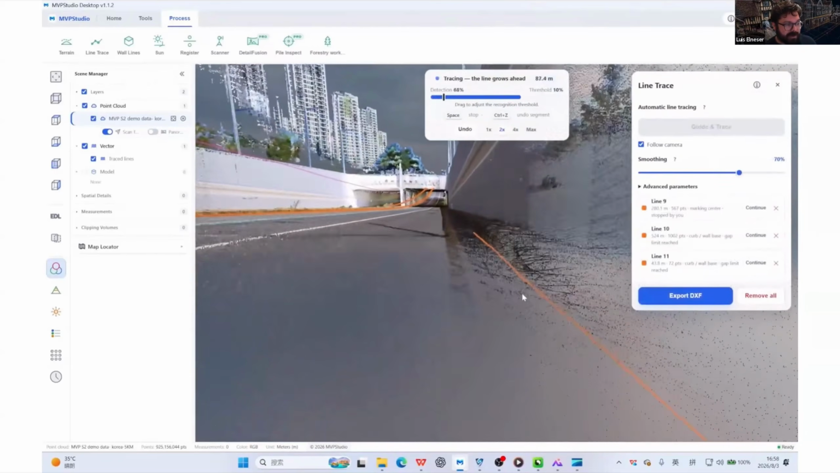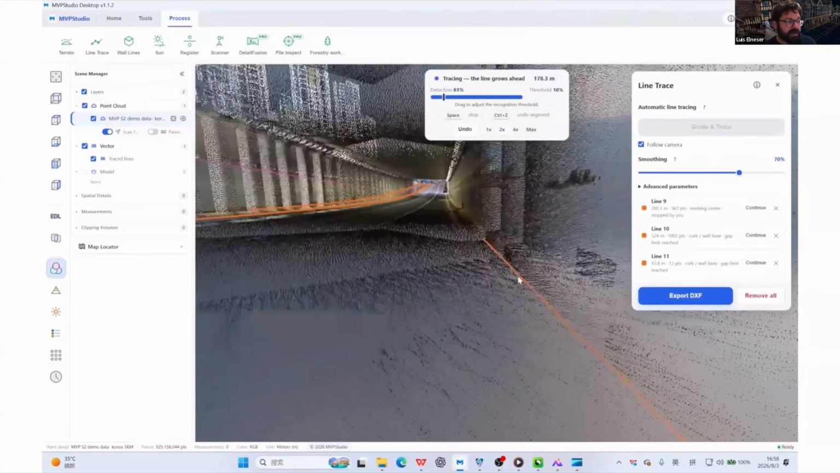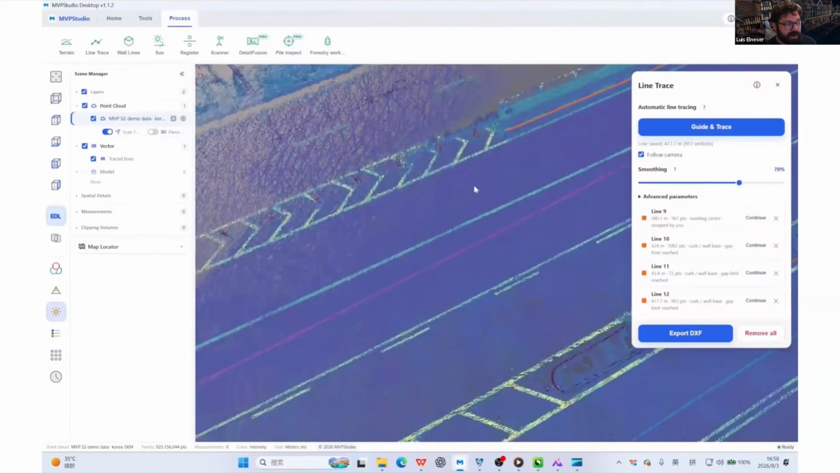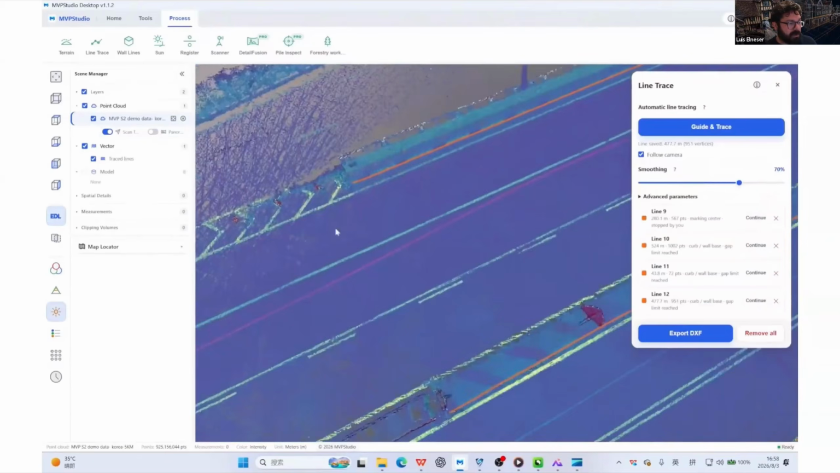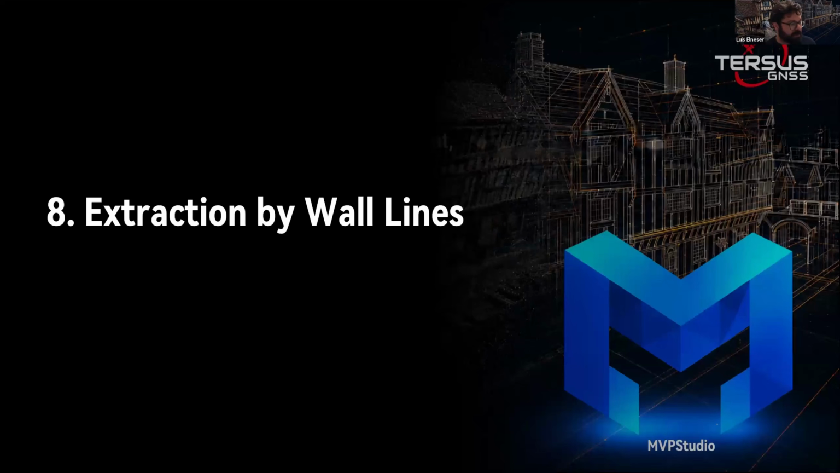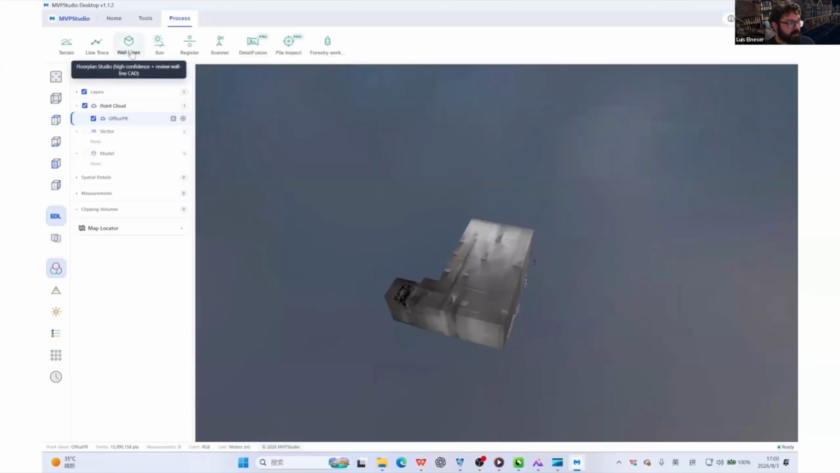So the parameter for curve extraction uses geometry, and the same can be done for walls to extract automatically all of the curves along a road surface. All of this can be exported also to a DXF, and the line work lives in the same coordinate space for the project. So now let's do the same for wall lines and for indoor buildings.